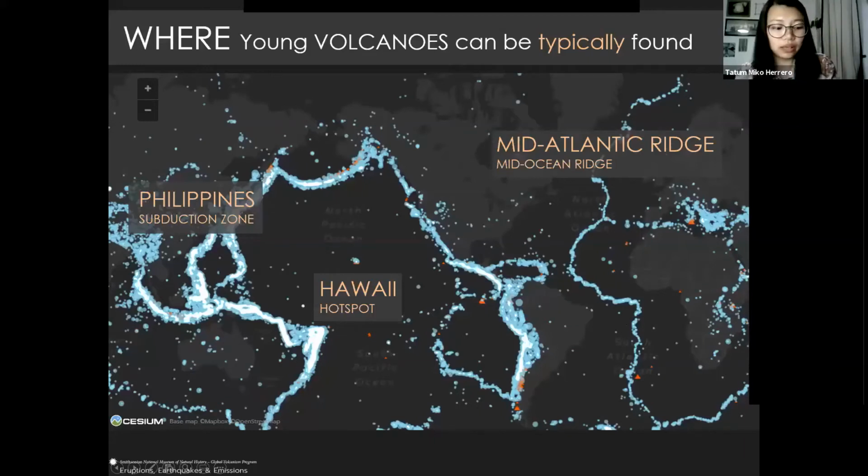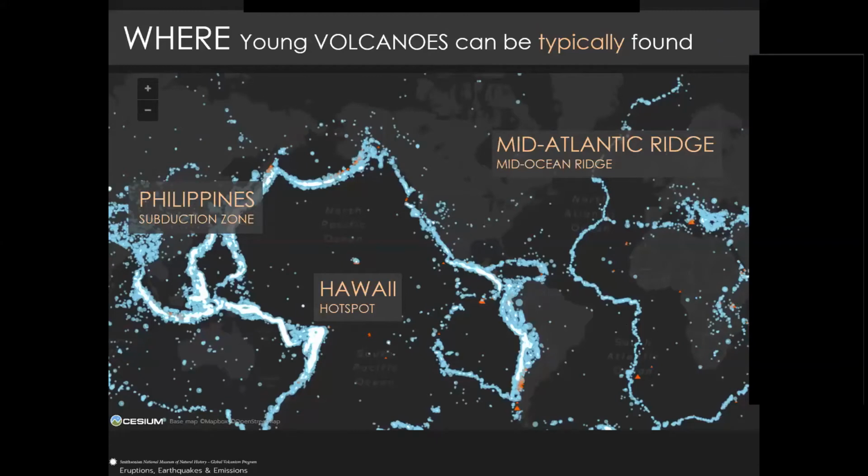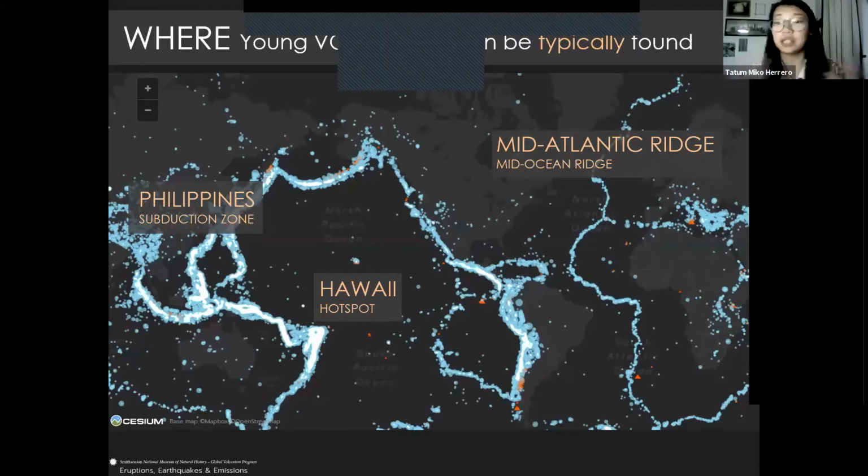You would notice that most of the activity is actually underwater. The plus side is that you'll be at the frontier of discovery when you go there. But the minus side is that it will take you one cruise at a time to actually discover things, and it'll take more time to share it with the world.